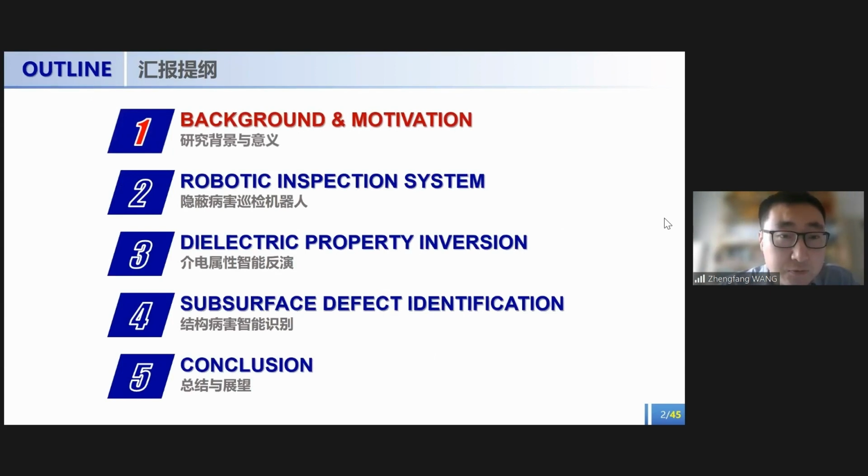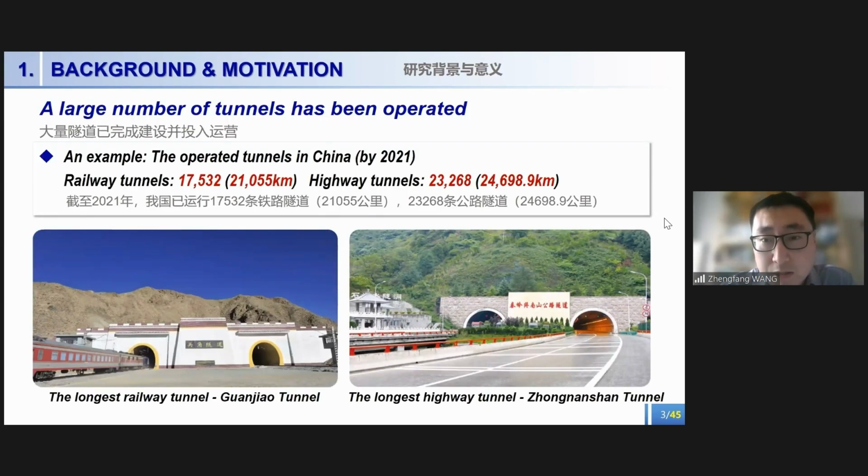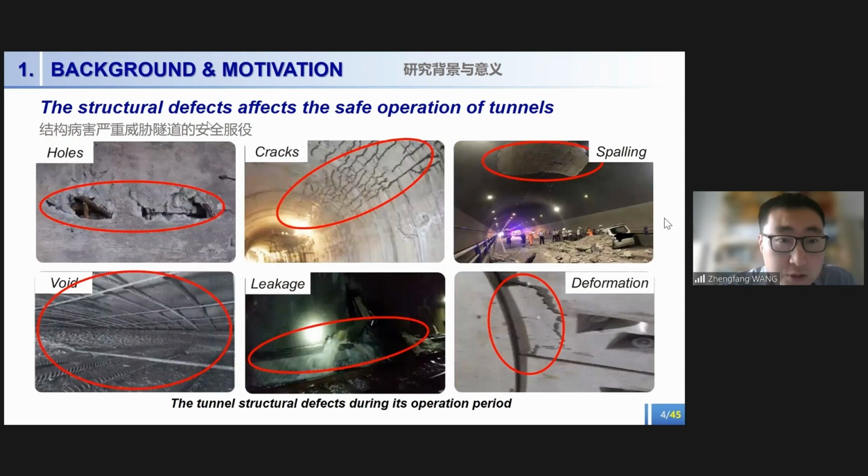I'm going to start with a background and motivation. In recent years, a large number of tunnels have been constructed and operated, especially in China. During the operation period of those tunnels, structural defects affect the safe operation of the tunnels. Some of the defects, such as cracks and spalling, can be seen visually, which are called surface defects, while some of them cannot be seen from outside, like holes, separation, or voids. These are called subsurface defects or internal defects.